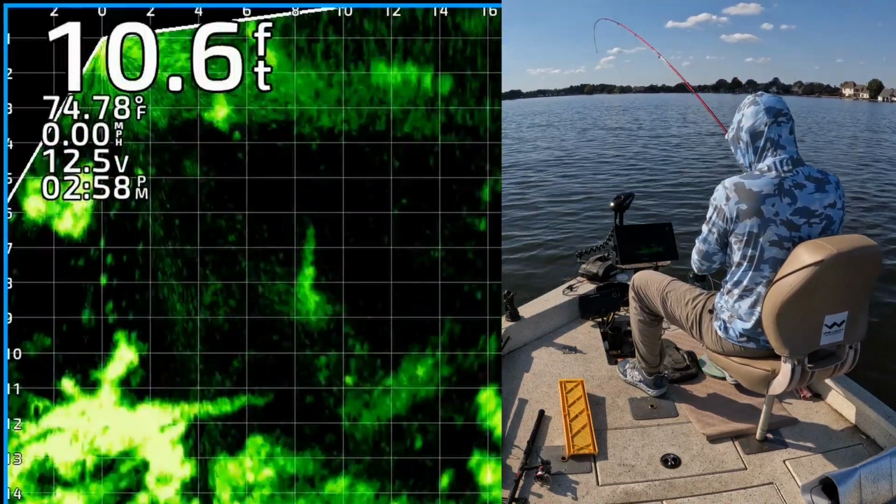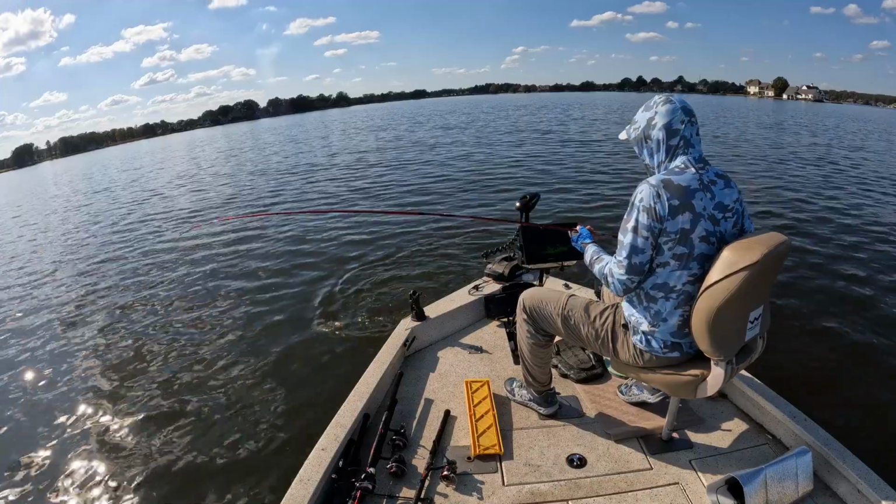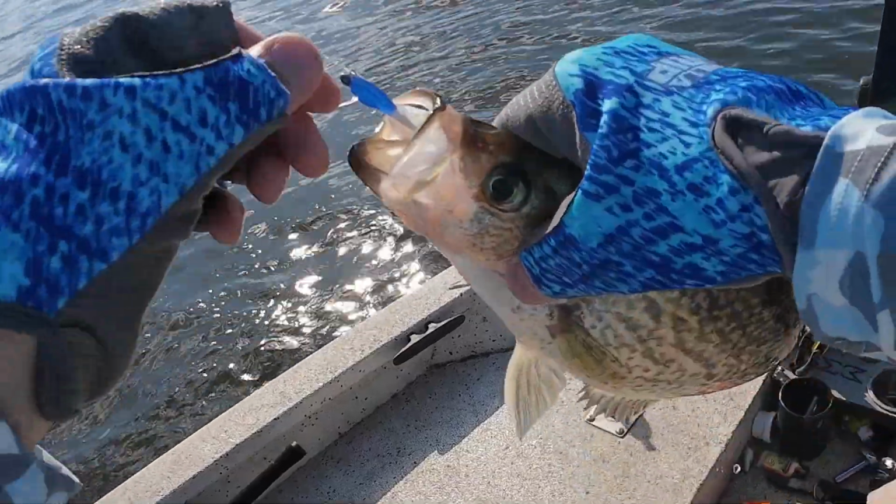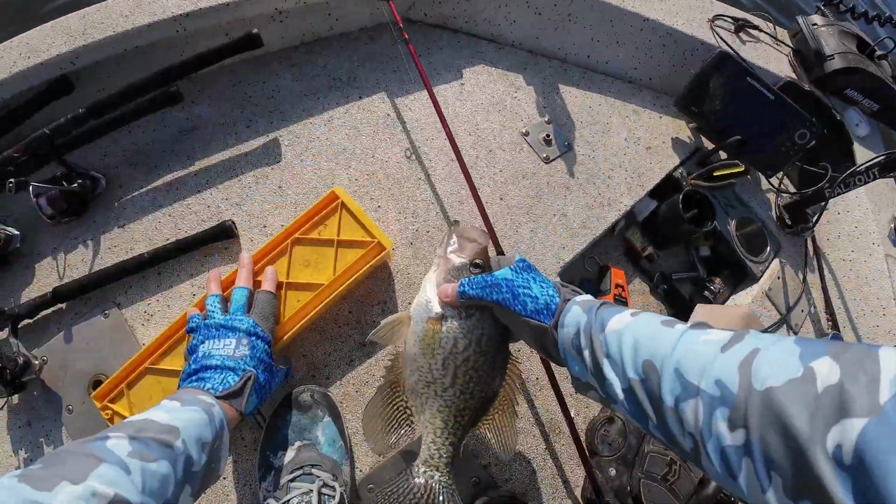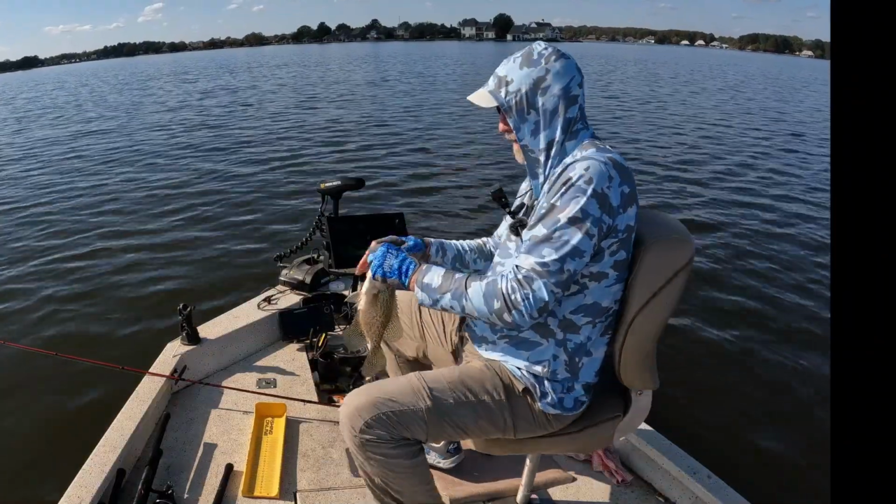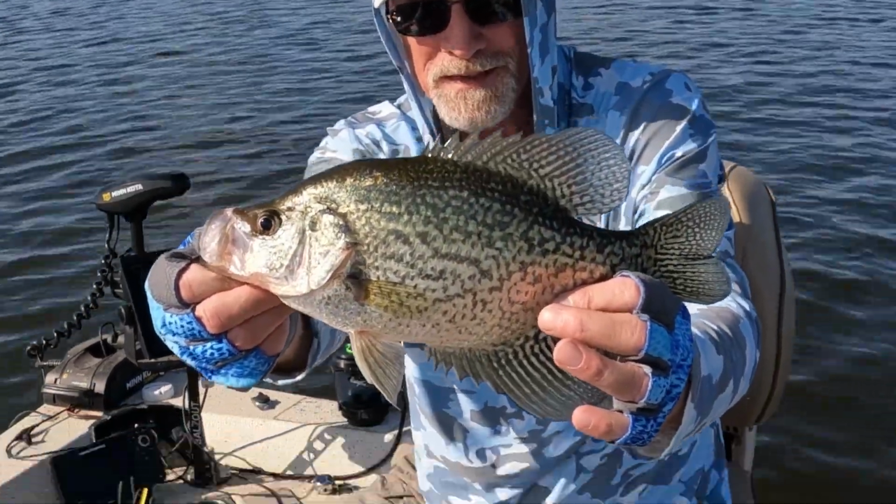Yes. He swam around and got it. Yes. Thank the good Lord for that. 13-inch black crappie. Look at that mug, man.